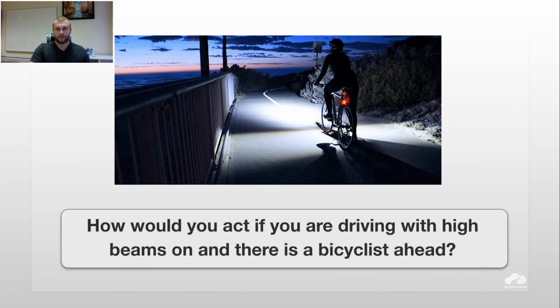Is it necessary to turn off the high beams if we are passing a bicycle in front or at the back? Doesn't matter. How do you think? Actually, if a biker is coming toward you, you also have to turn off the high beams. You are blinding him. He is also driving. Maybe there is wind. Maybe it's a windy day.